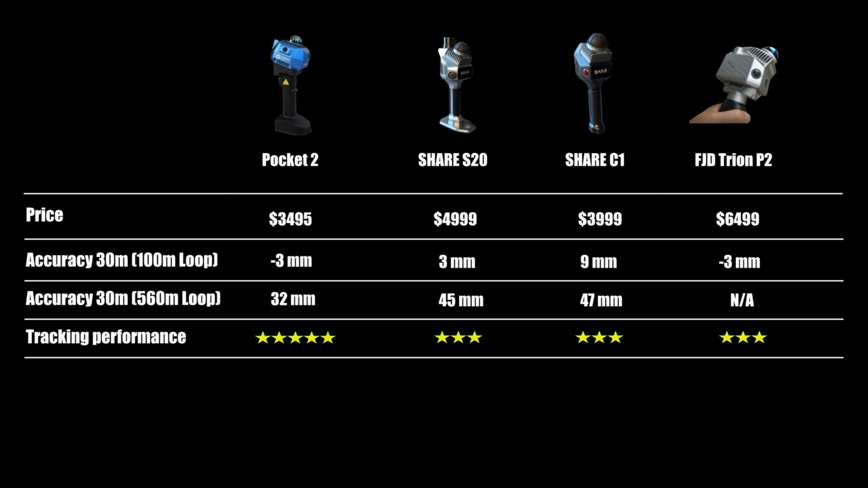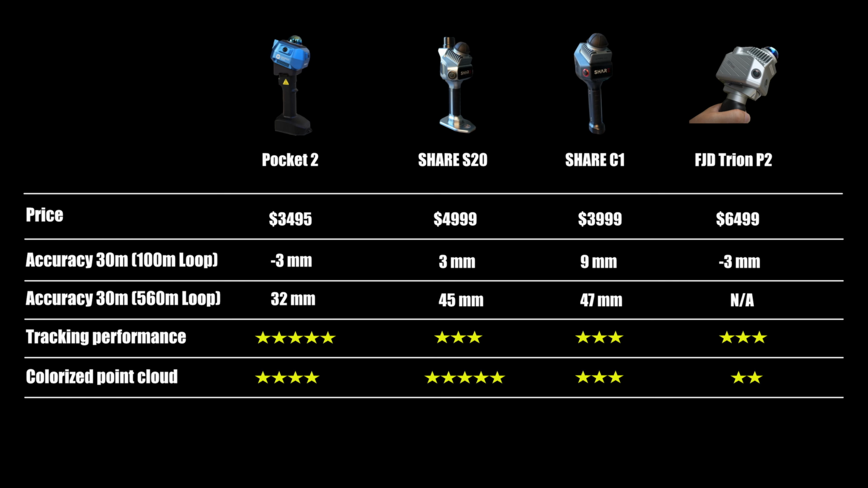In terms of tracking performance, I would rate the Pocket 2 as the best. There is no need to walk backward. It requires virtually no skill to operate, and even first-time users will find it hard to produce a failed scan. For the colorized point cloud, I would rate it 4 stars. The colors degrade quickly as distance increases, unlike the S20 where they remain strong even at longer ranges.